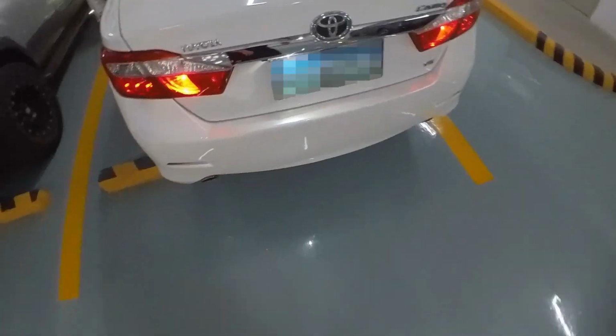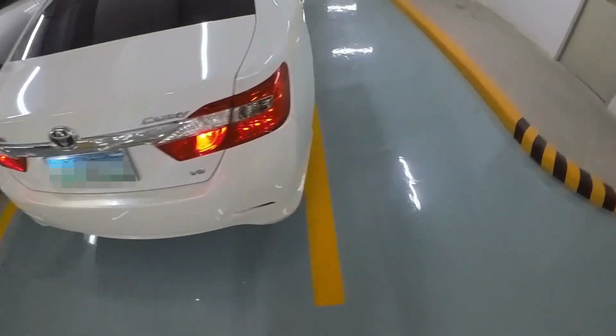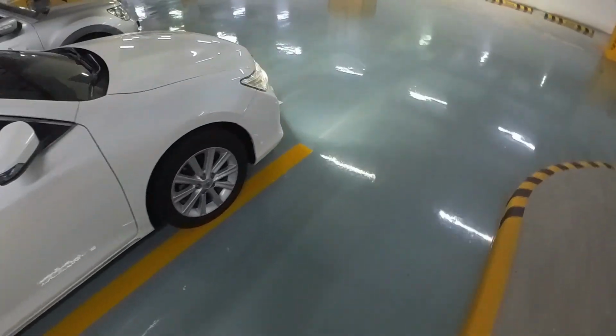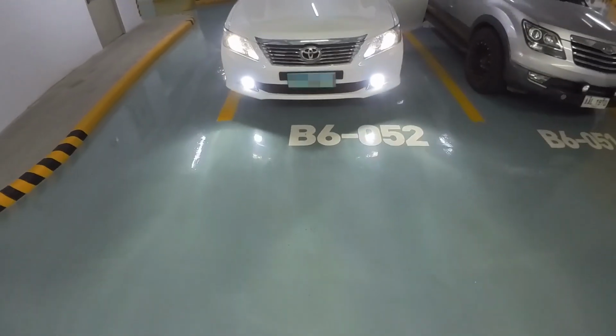So guys, this one I'm gonna replace. It was a brand new bulb pero napundi kagad. All lights are working in the front. I did replace the park light and fog light to LED bulbs. So yan.